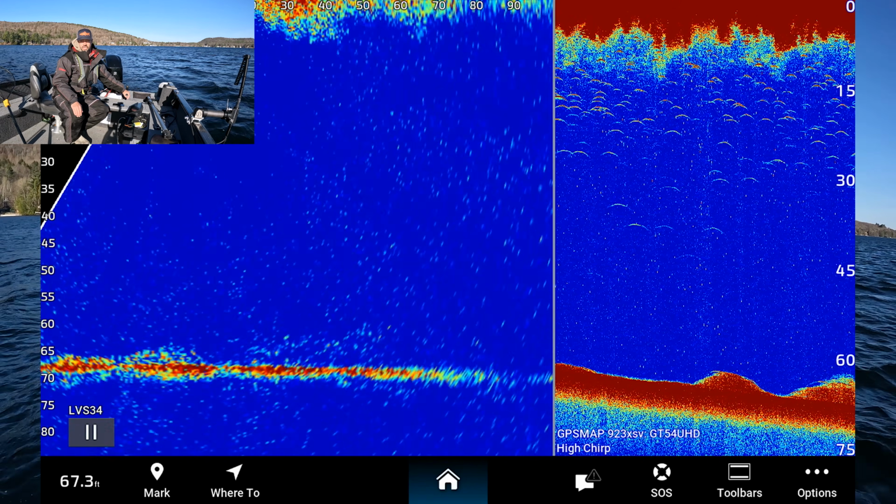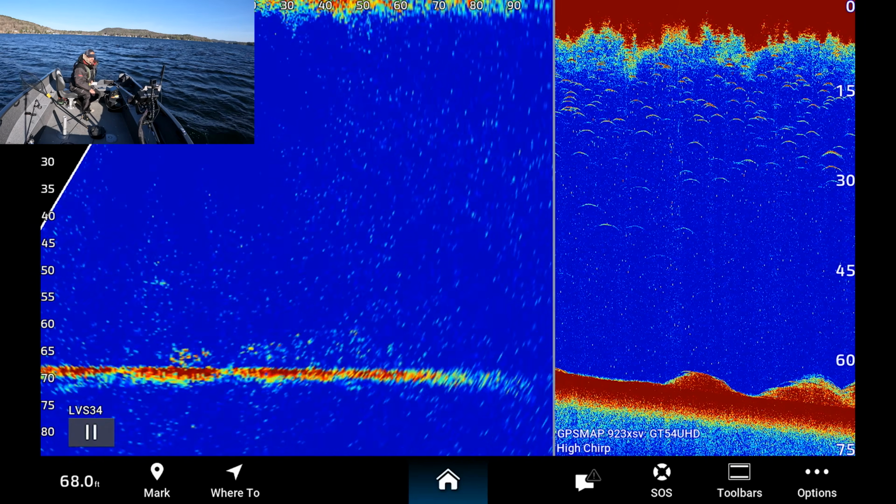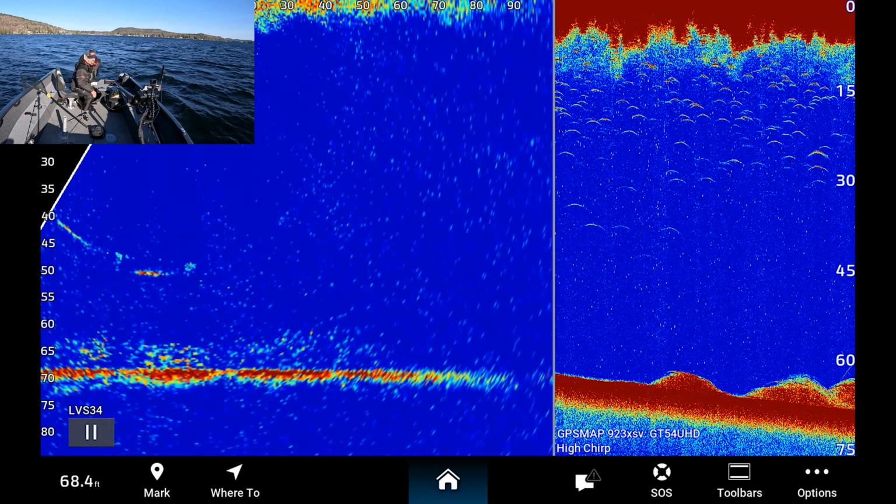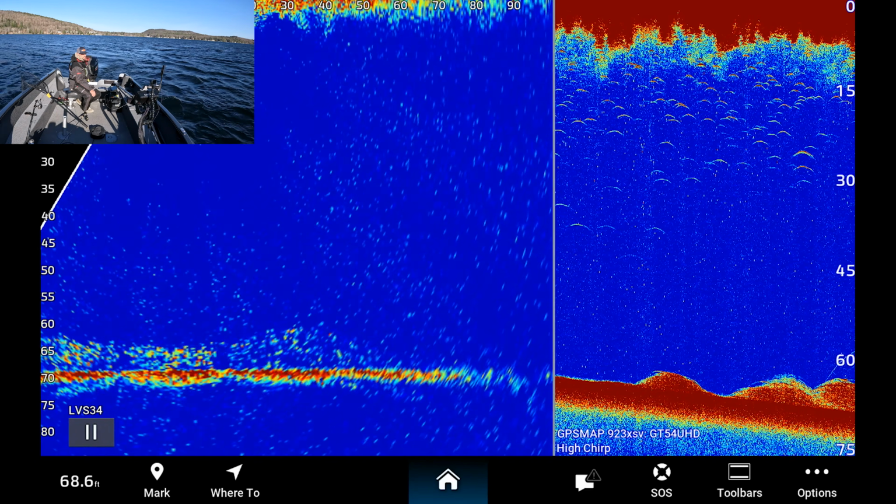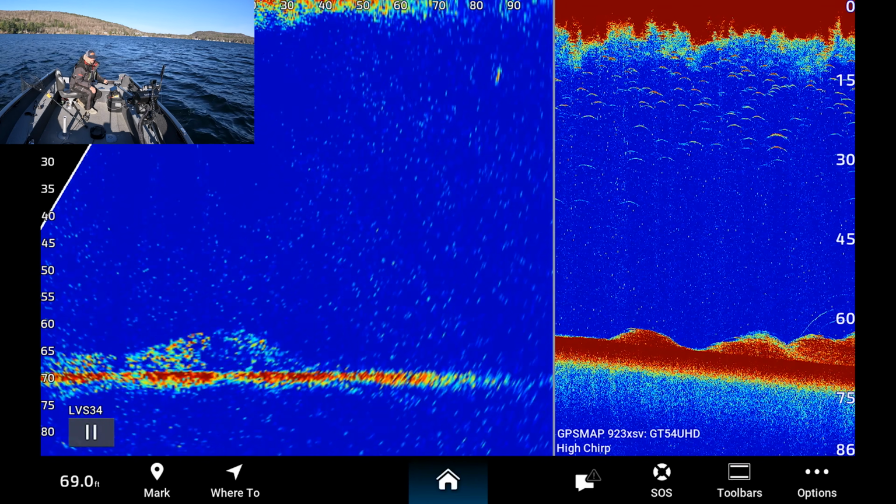And you'll find Lakers chasing these guys, but you don't want to be right on top of the smelt. You kind of want to be off of them. So that's all smelt right there. Thousands and thousands of little tiny bait fish.